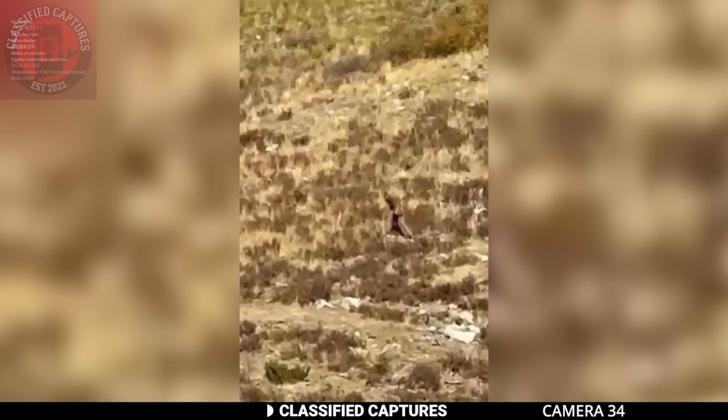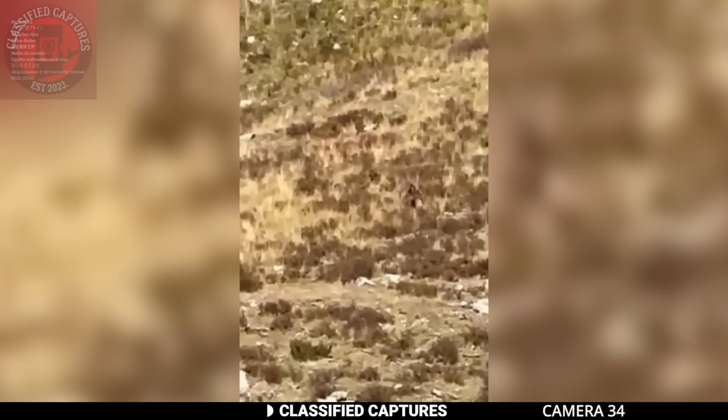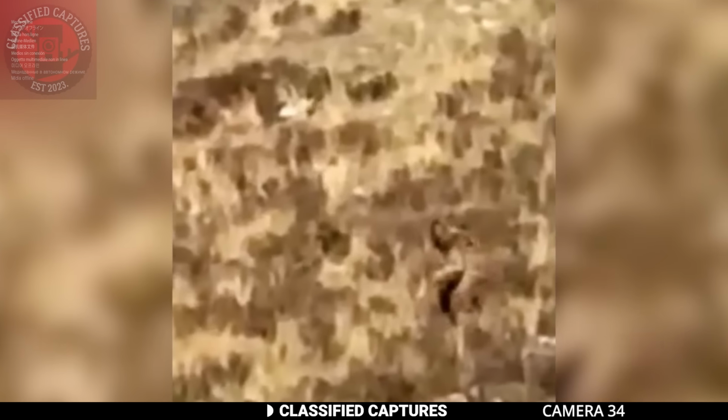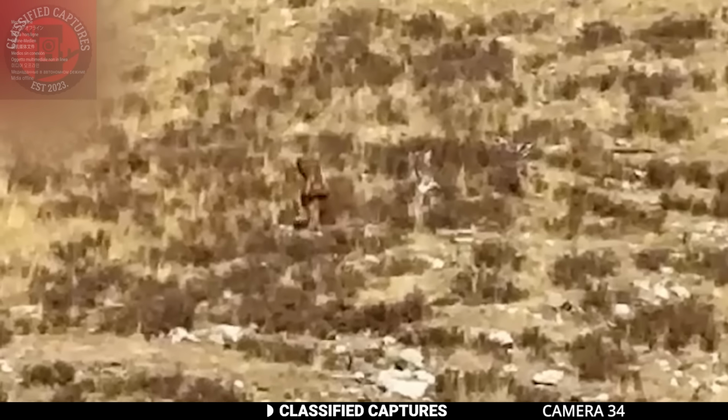The sight of this creature stirs the imagination and fuels the ongoing quest to unlock the secrets of these fabled and mysterious creatures that, according to legends, roam the remote and untamed landscapes of Silverton. But what do you think about this Sasquatch sighting, real or fake? Share your thoughts with us.